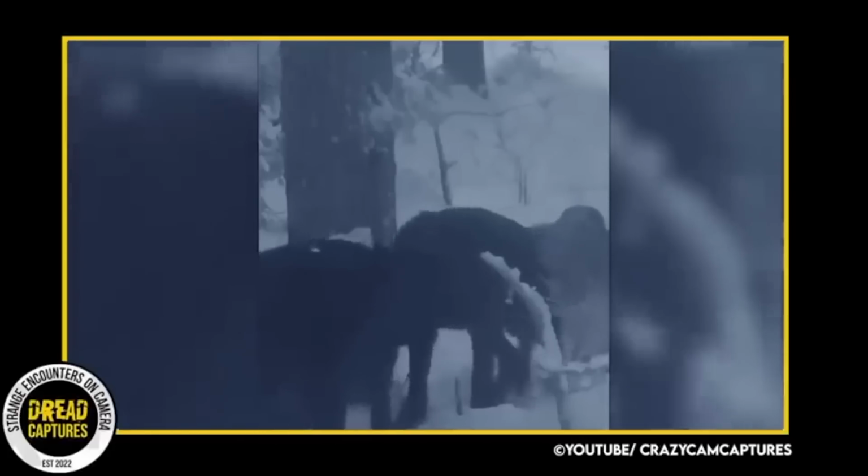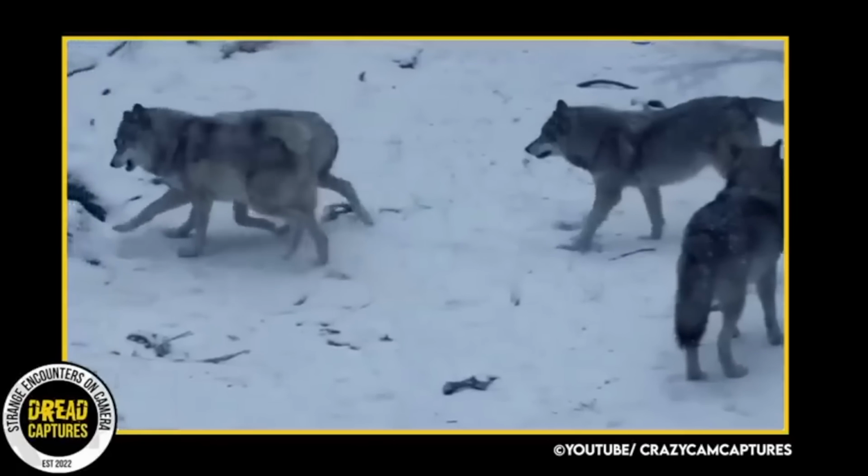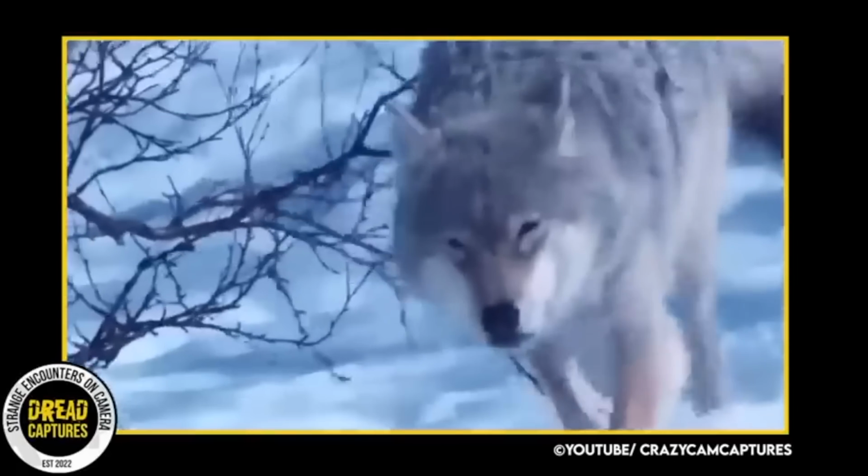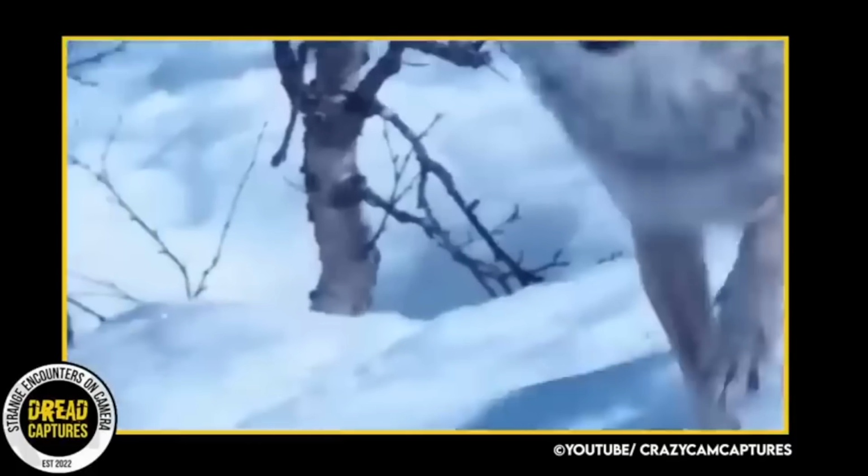Recently, in an undisclosed area of the Canadian woods, an incredible and terrifying sight was captured by a trail camera on a dark and snowy night. With trail cams, we can now witness the thrill of seeing these fearsome creatures up close, without any of the dangers typically involved. And certainly not something one would want to stumble upon during a hike.